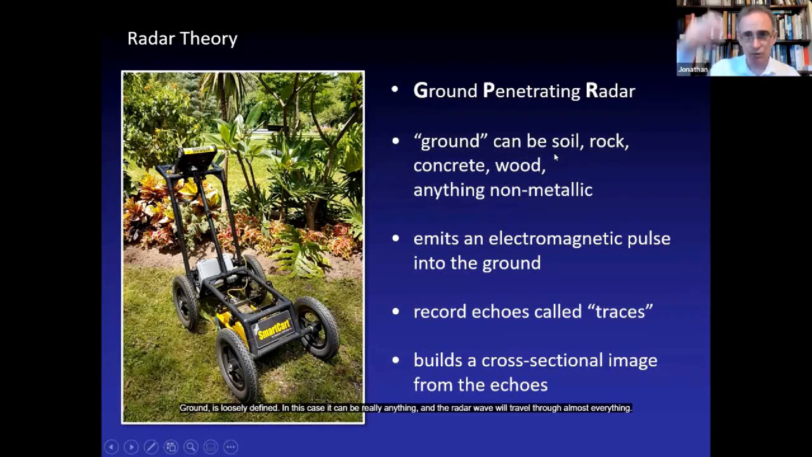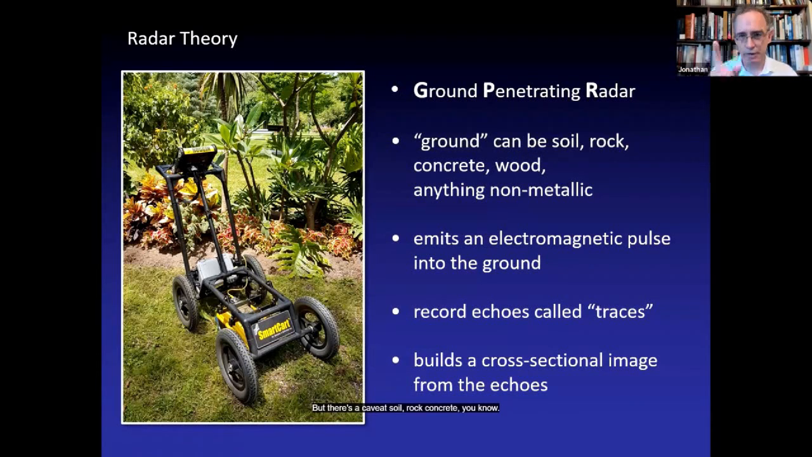The radar wave will travel through almost everything, but there's a caveat. Soil, rock, concrete, wood, plastic, doesn't matter. Metals, it will reflect. And for that reason, if you have, I've never been to a site like this, but if you have a metal surface on your site, like let's say the buried hood of a car or something, well, you're going to get a strong reflection off that, but you're not going to see below it. So beware of large amounts of metal.